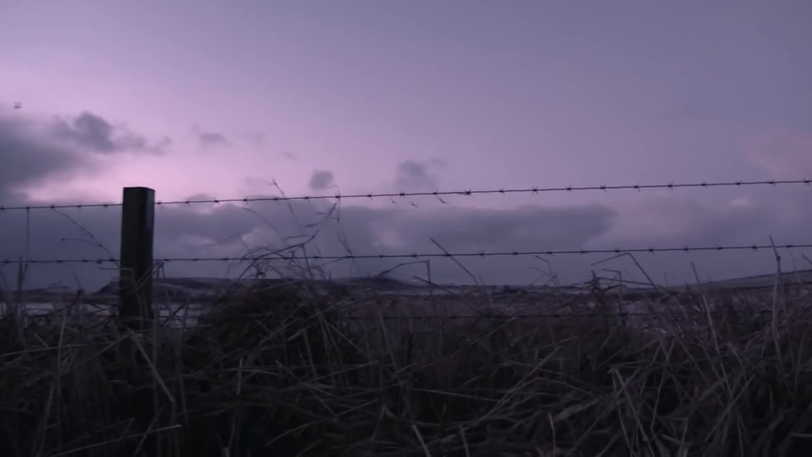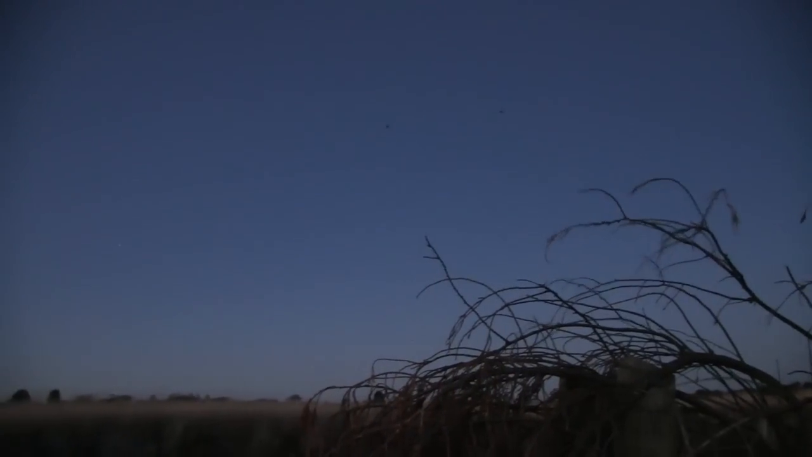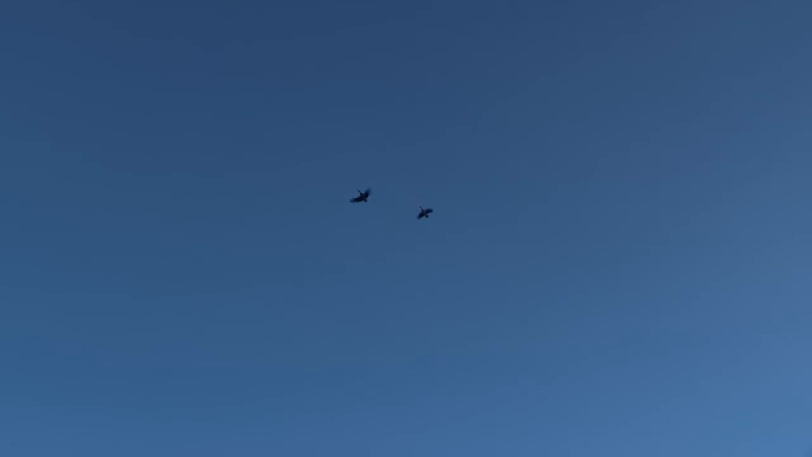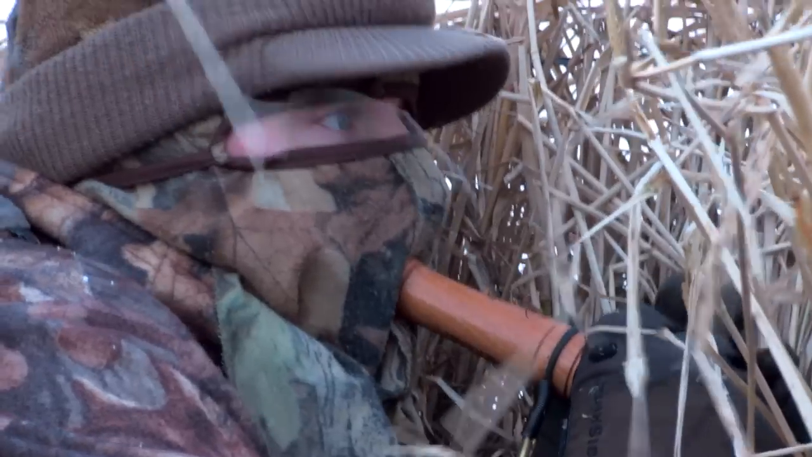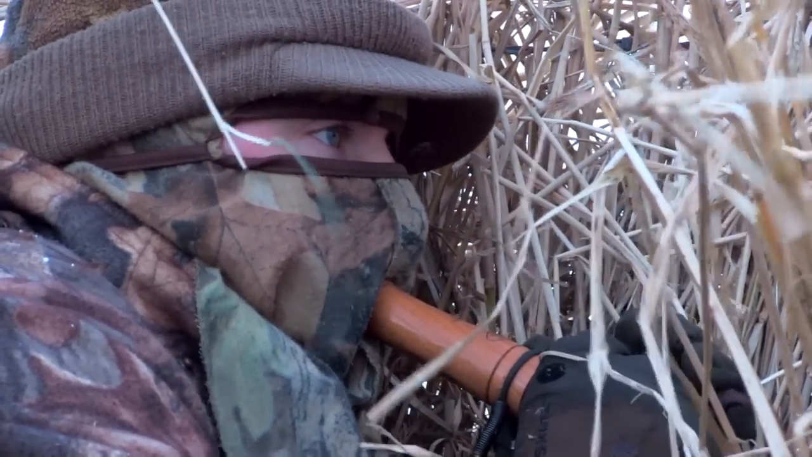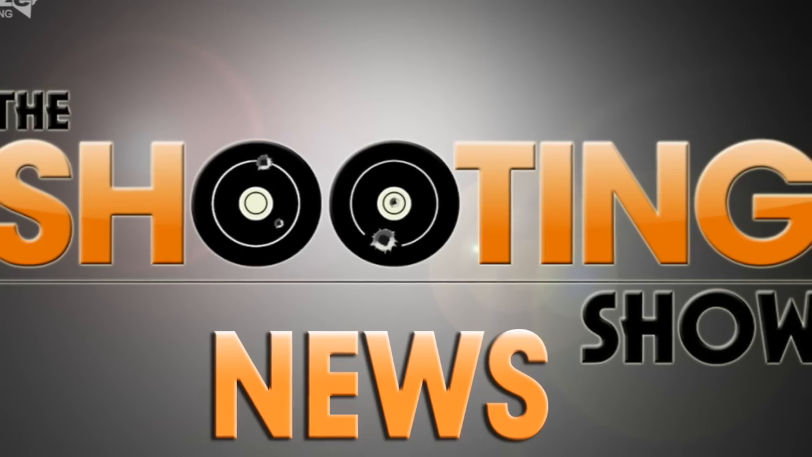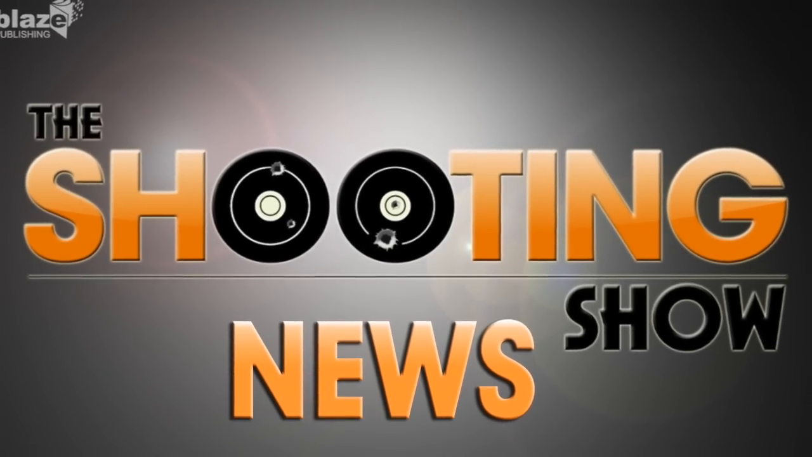And finally, if you're a keen wildfowler, get the 12th of March in your diary. It's the date of BASC's next wildfowling conference, taking place in Sutton Coldfield. The National Conference gives wildfowlers the opportunity to learn more about issues affecting them and to meet other wildfowlers to discuss the sport. Head online to basc.org.uk to find out more. That was the Shooting Show News.